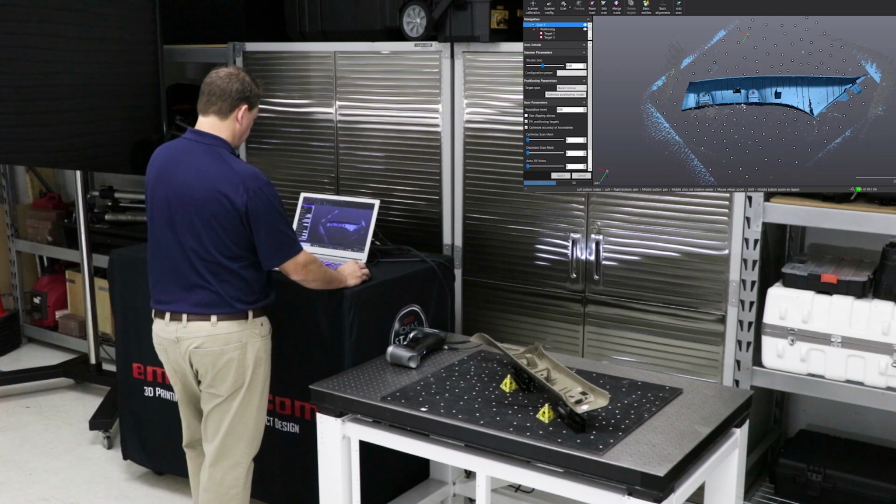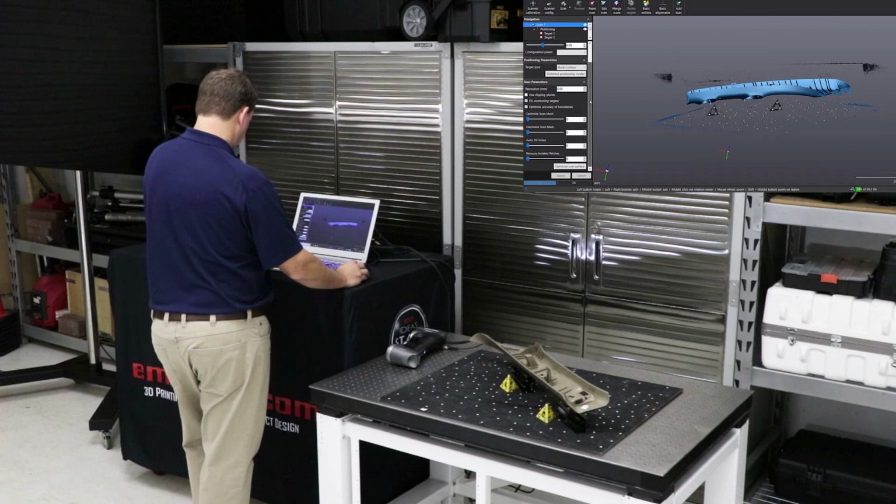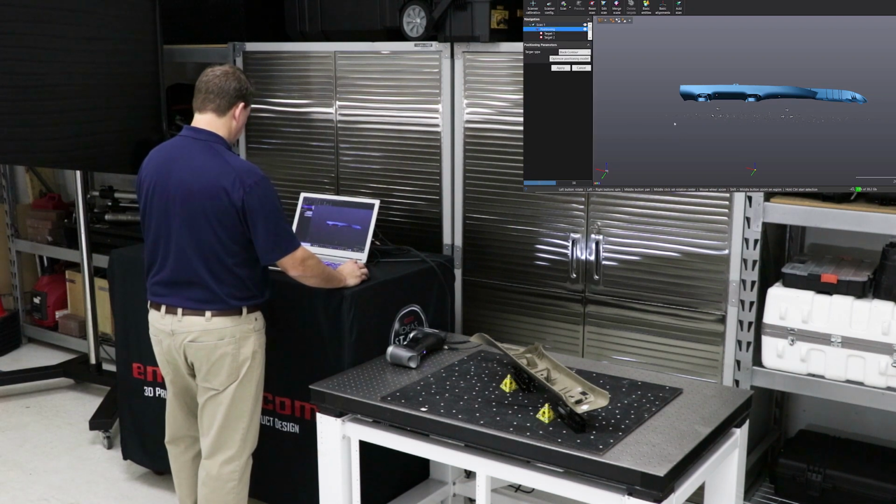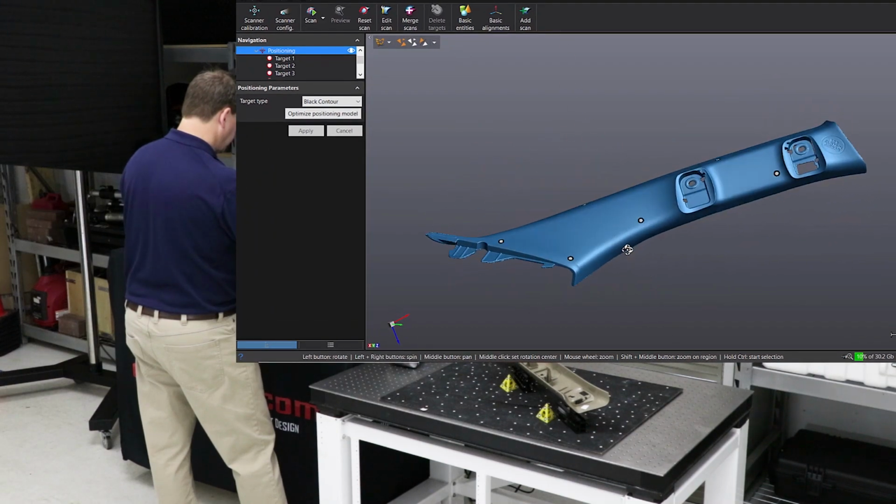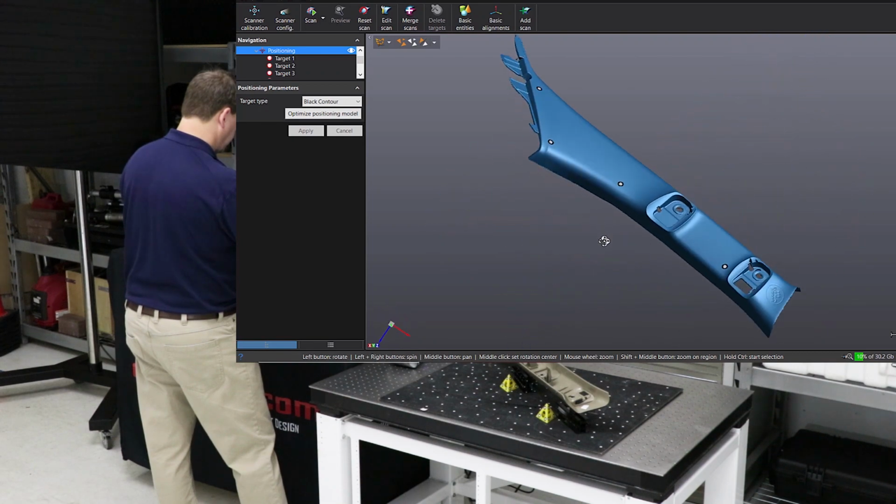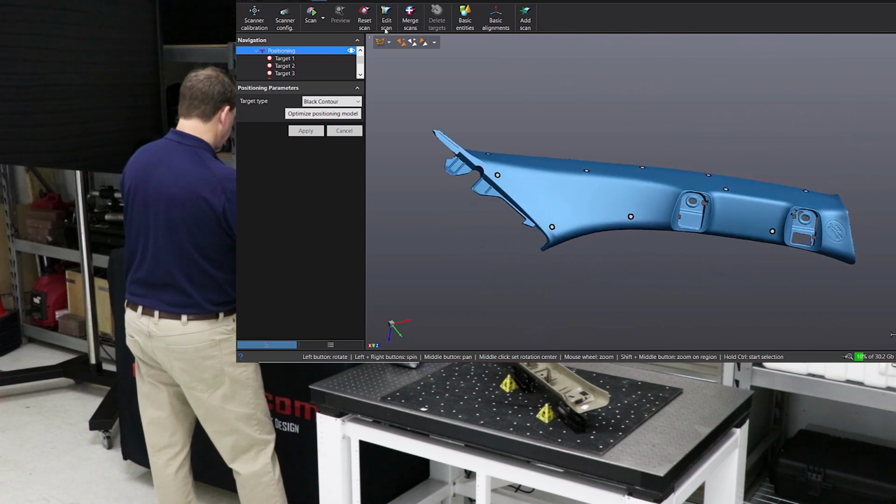So again, we'll take a look. We can zoom in, rotate around, and make sure we have everything we need here before saving the session and then exporting the data out. So here's our final results, and again, the HandySCAN and the MetraSCAN data, as far as the quality of it, should look really the same, because they basically use the same laser and sensor system to capture it, just a little bit different in the actual workflow. But again, the data itself should look very, very similar.